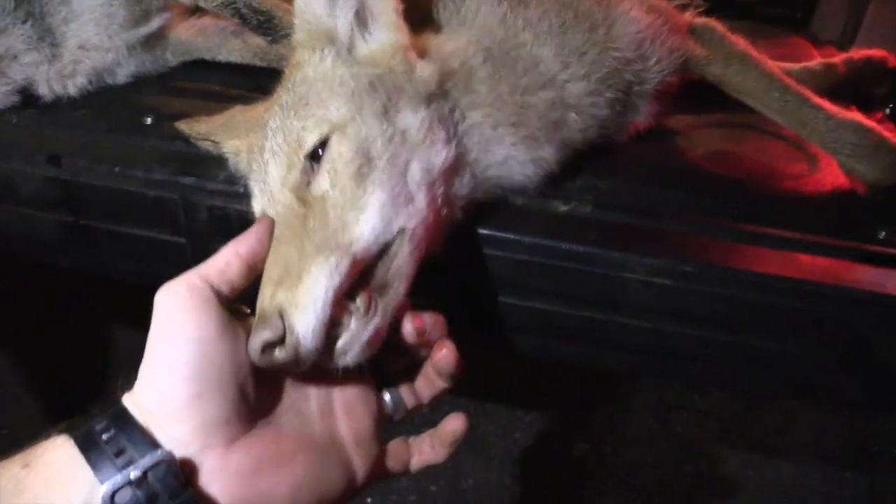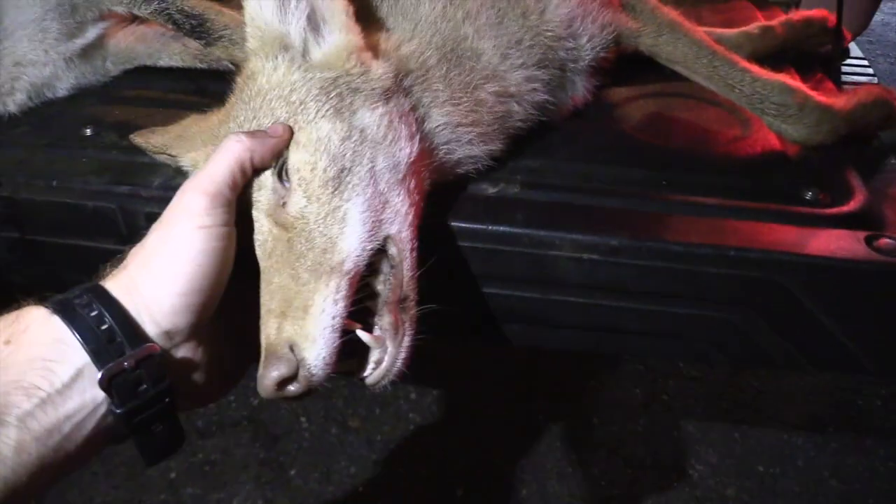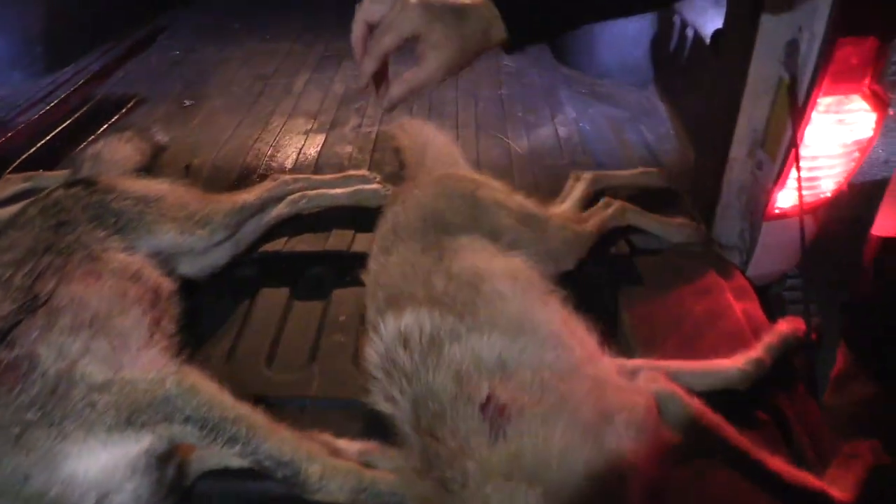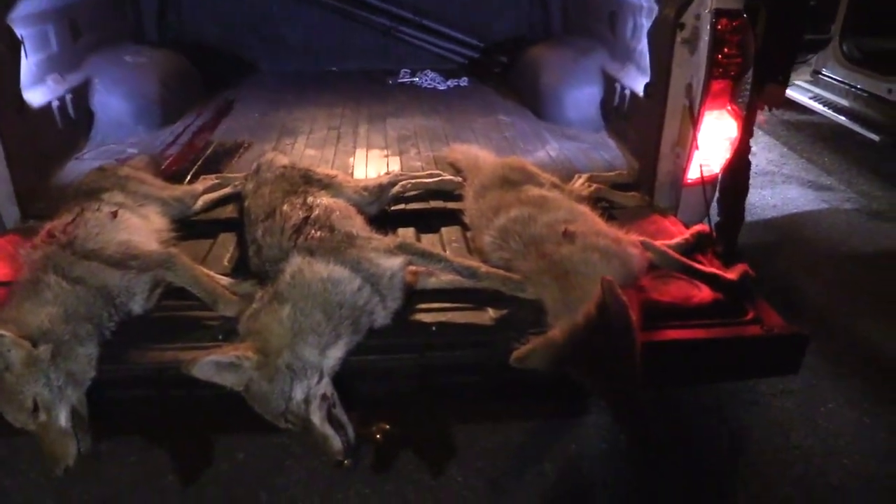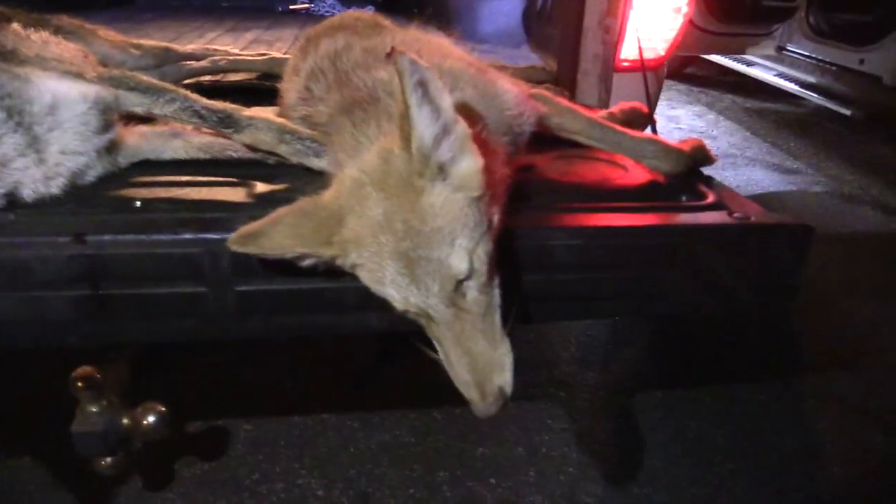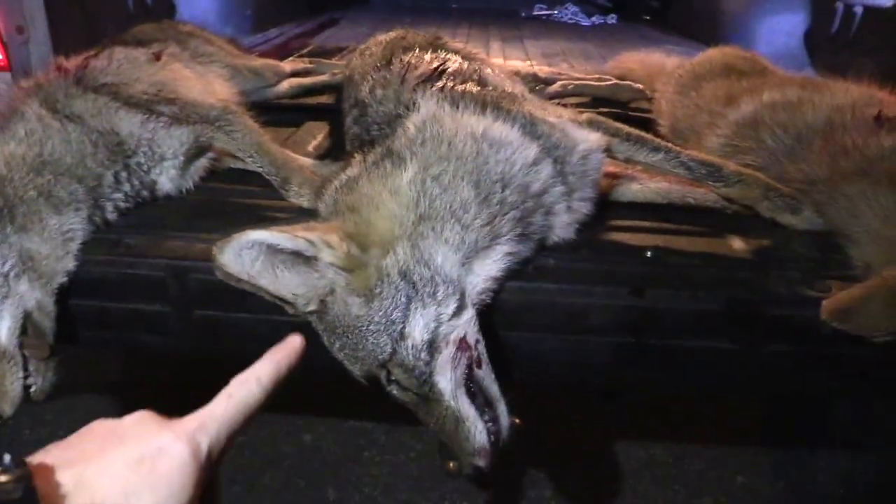And at first, her muzzle looks like she's almost albino, but her eyes. It's a male, dude. It's a male. Guffey's correcting me. It's a 60-inch male, dude. 60. That's a whopping. That's what we call a spike. That's the Guffey version of a coyote.